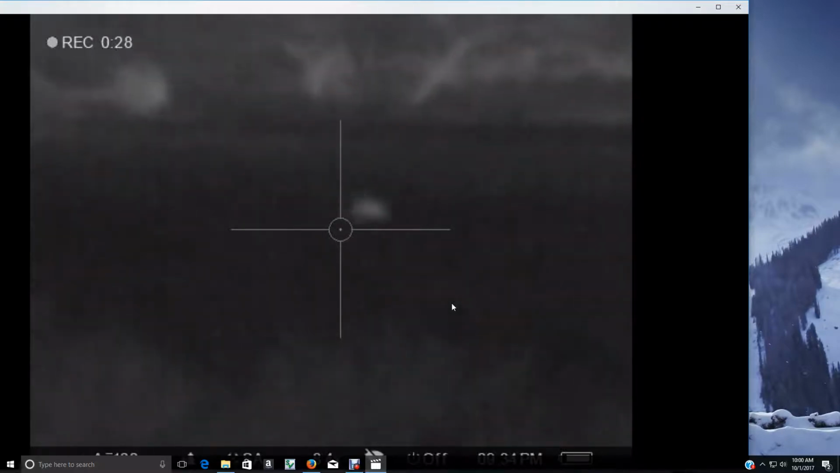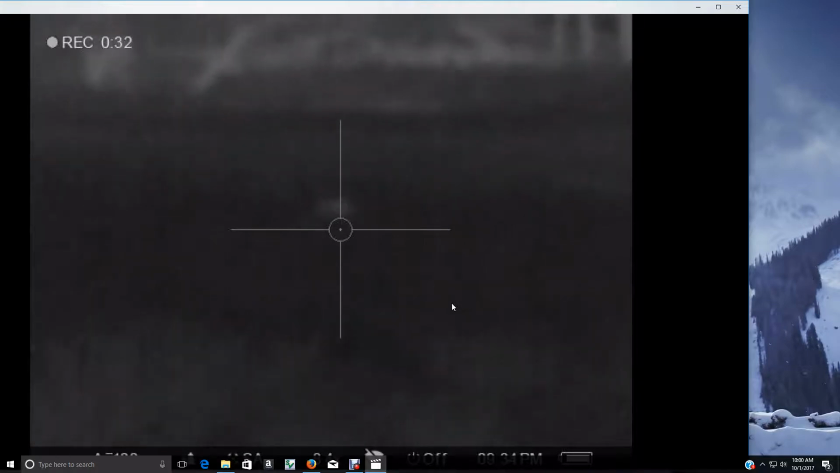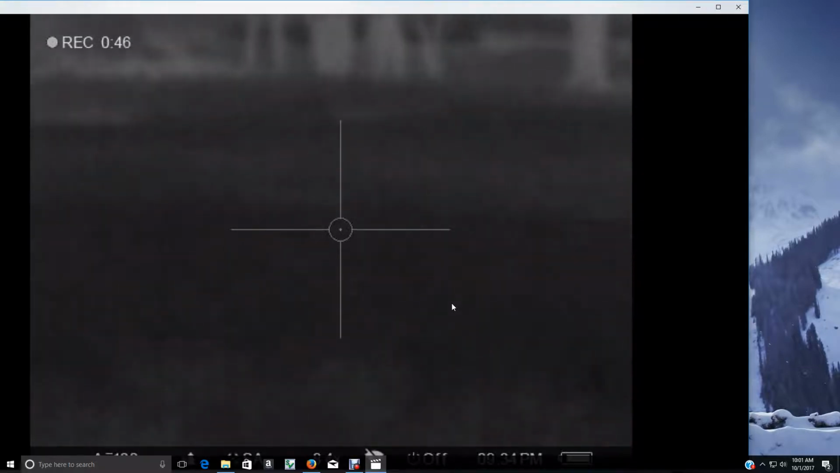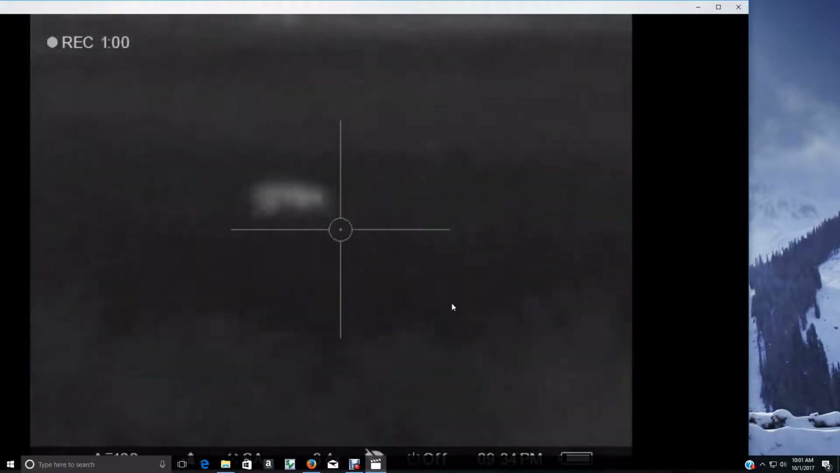That's the one disadvantage of a thermal. They will actually see through grass and weeds sometimes. And even though I could have shot him there, it's best I didn't, because that bullet would hit those weeds and deflect. You'll notice that I have a remote control. I just did a nuc to clear it up. The images on the scope are much better than what you see here. This kind of degrades the image. See, he's kind of gone right there. Now you see him pop up.